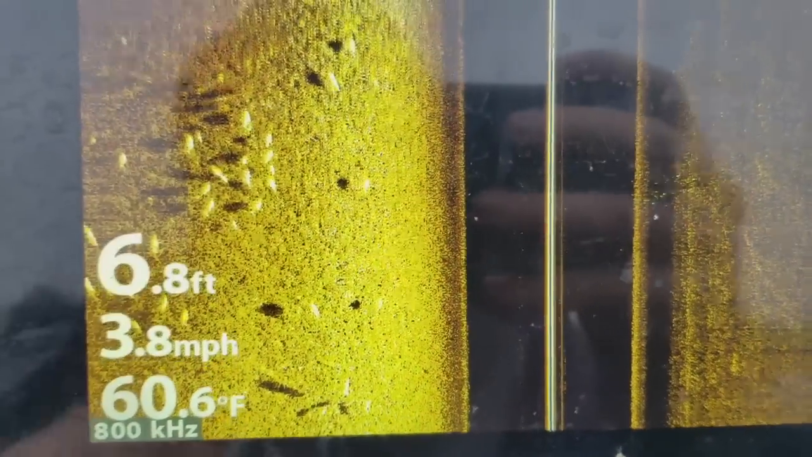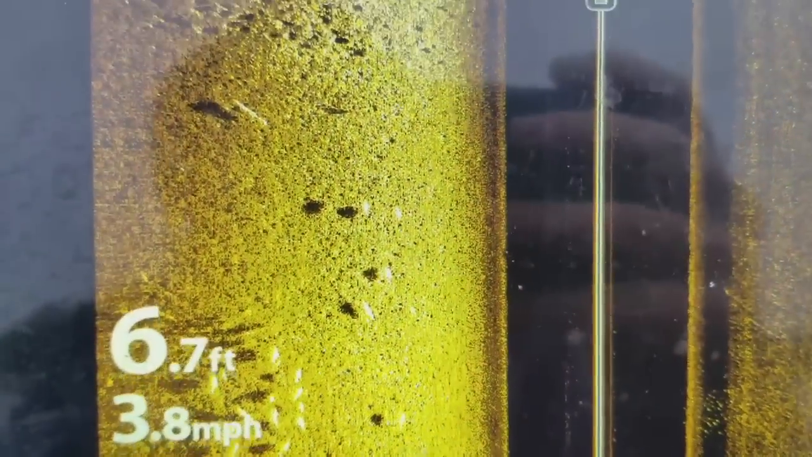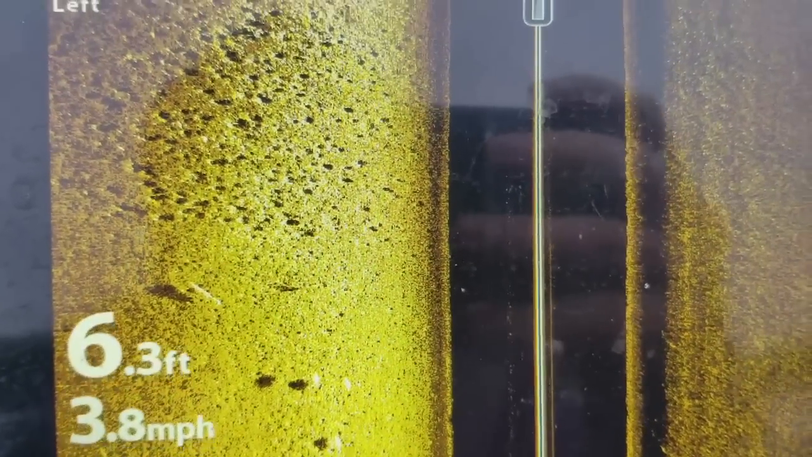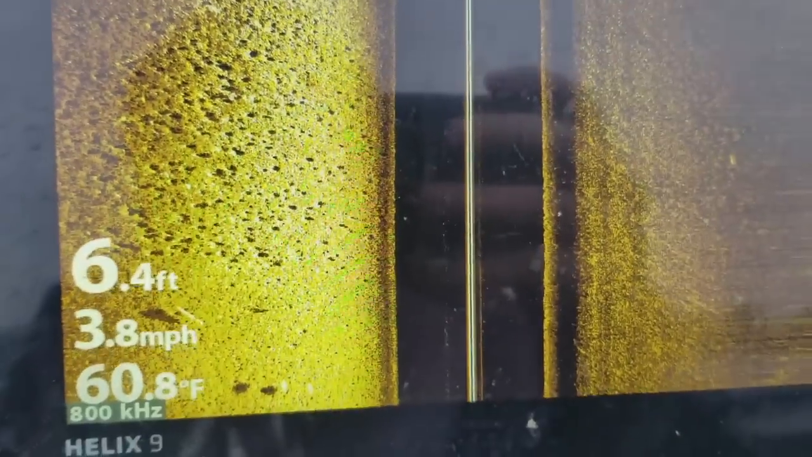All right guys, this is what your fish are going to look like. These are all fish scattered, different sizes, probably carp, and actually could be a muskie right up here. And then you can see all the beds, old bluegill beds right on the edge of this bay. Looks pretty good back there, guys, but that's what it's going to look like.